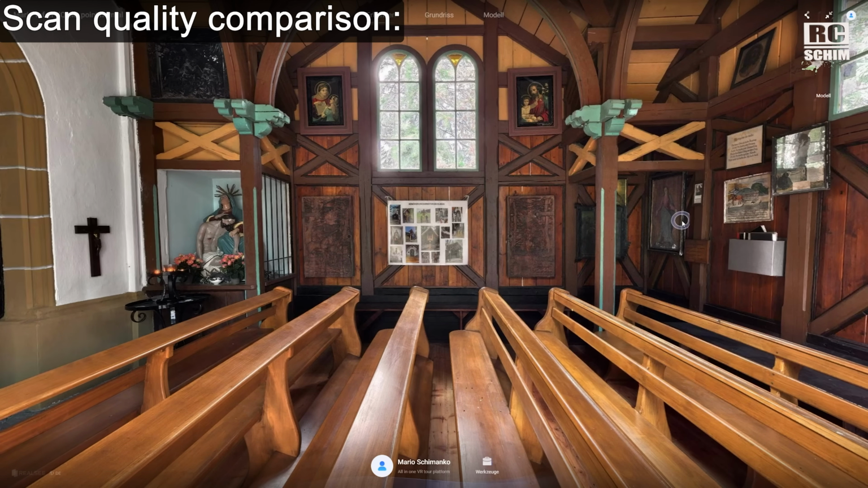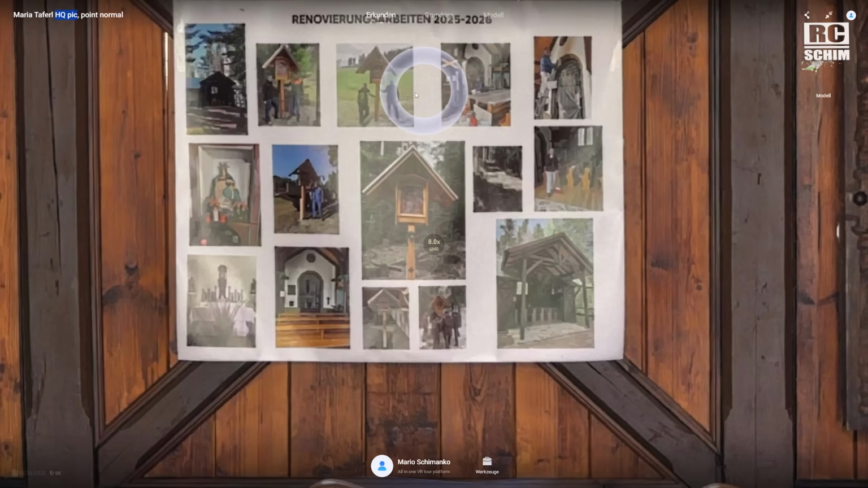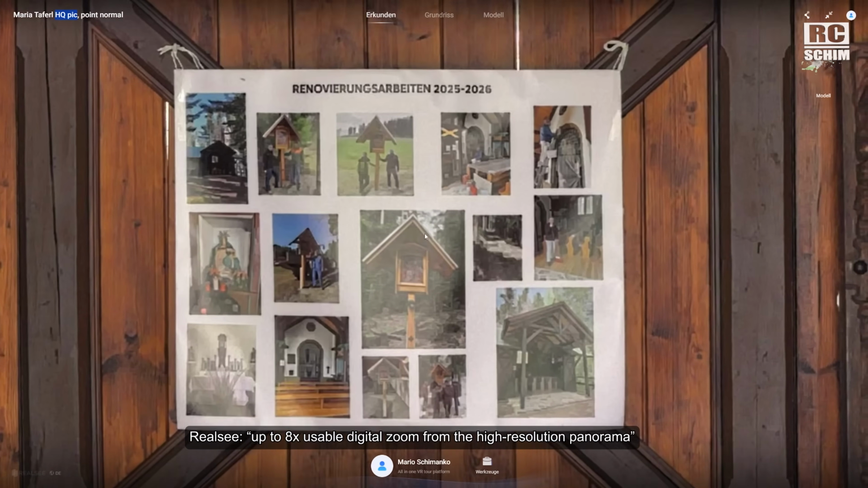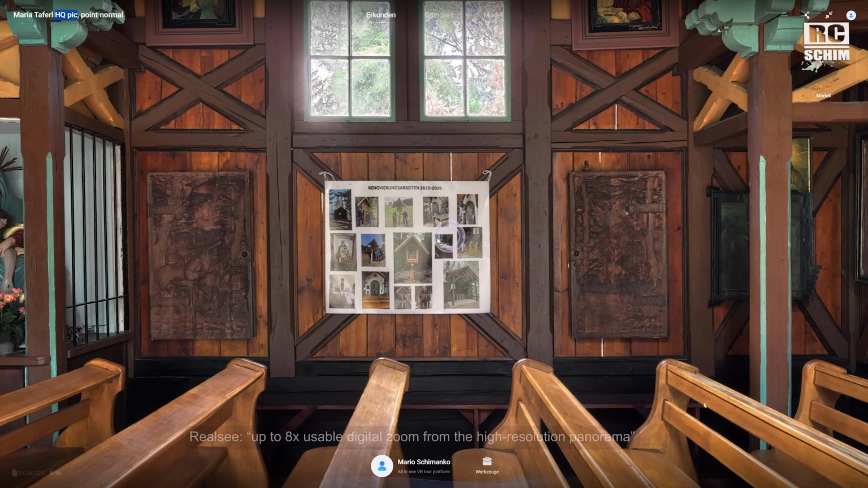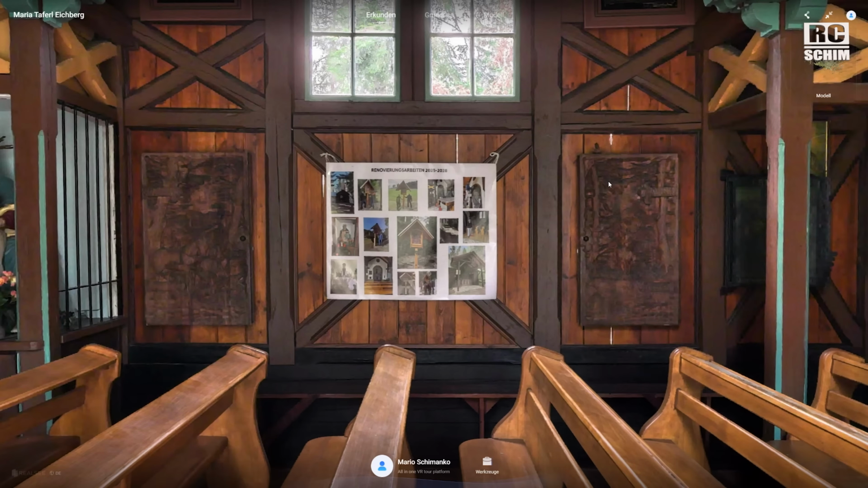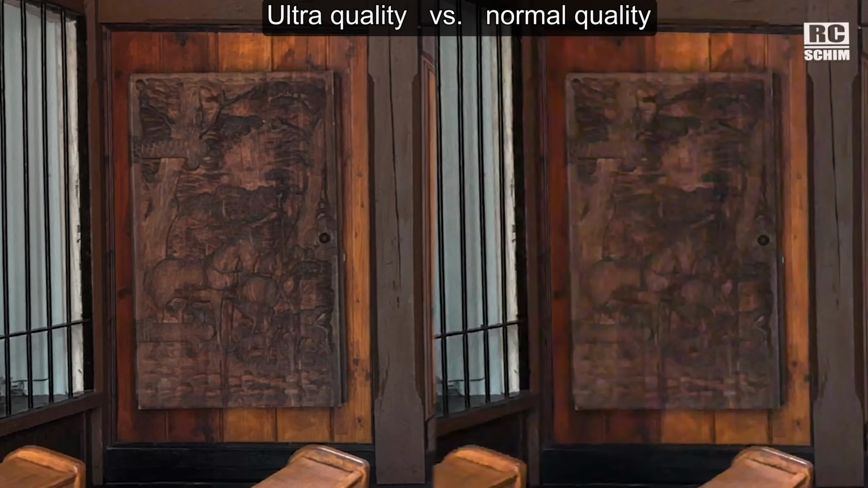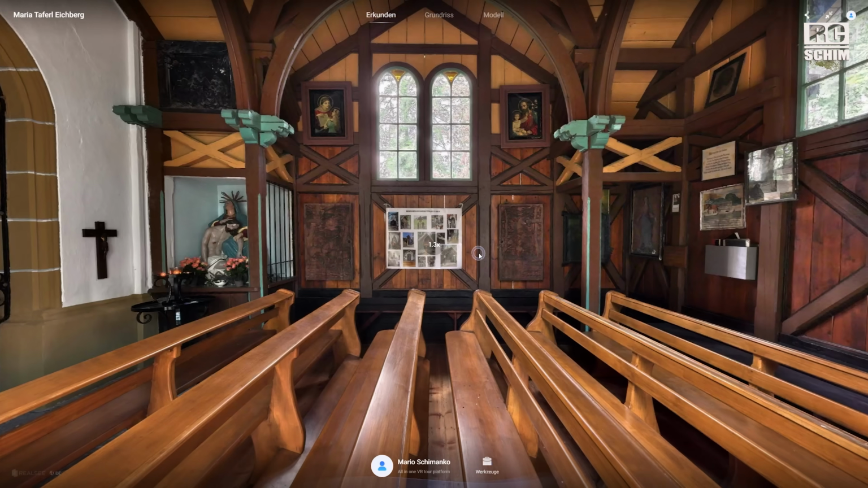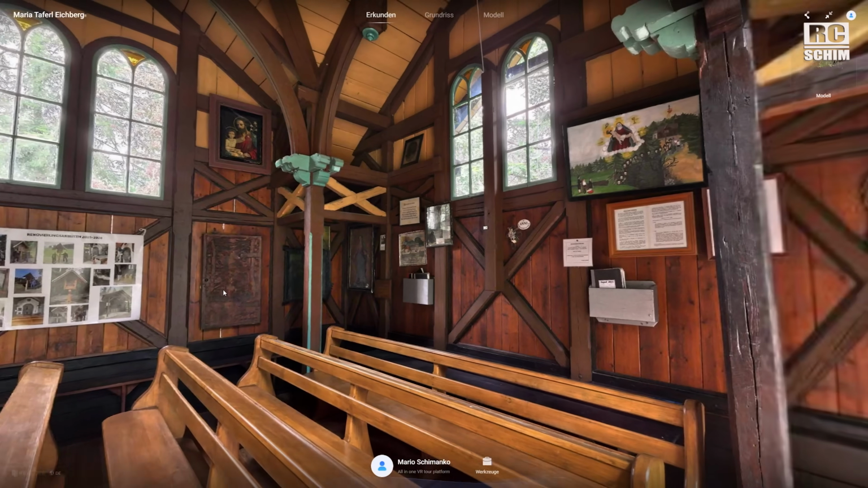Why should you scan in the high quality picture mode? On their webpage they tell you you can zoom in lossless up to 8 times, but yeah, it's a weird definition of lossless. Zoom up to 3 times and then it gets digital. This is the high quality mode. The text here is a little bit clearer than on the standard. Also here on these wooden panels, if you view it from normal distance, the standard mode looks good enough in my book.